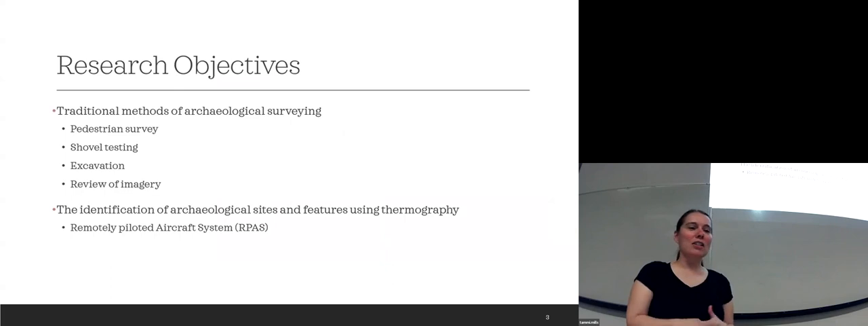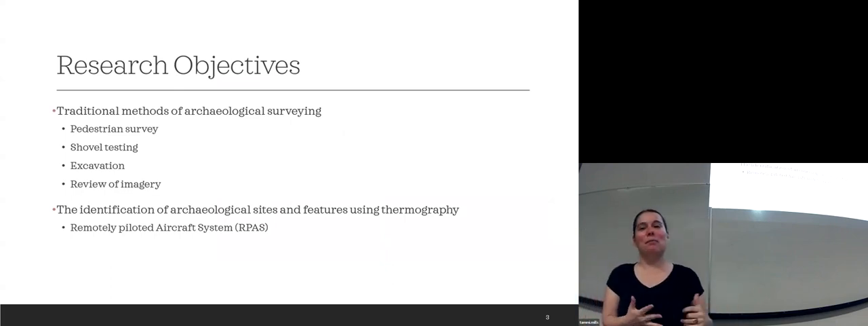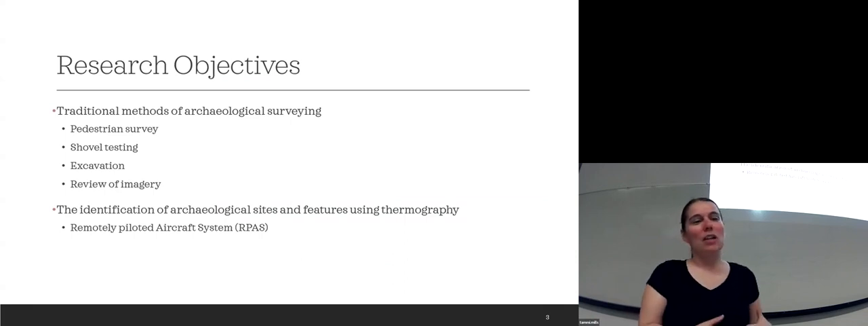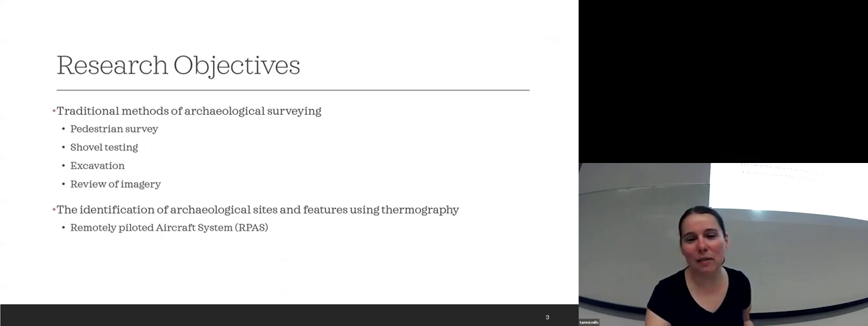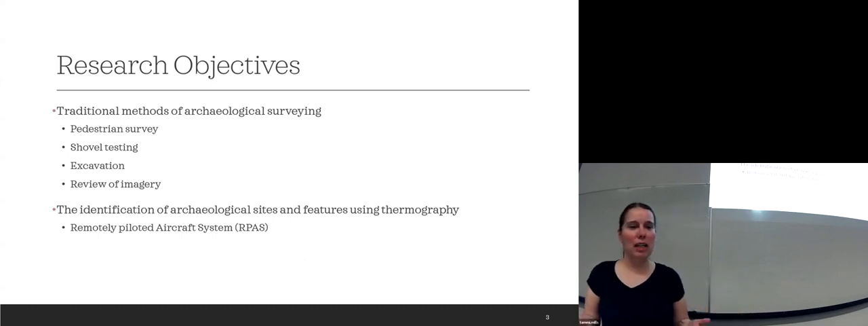So I'll start off with some of my research objectives, to give you a background of what I'm trying to do with my research. Our traditional ways of surveying in archaeology are normally through pedestrian survey, shovel testing, excavation, and review of aerial imagery or satellite imagery.